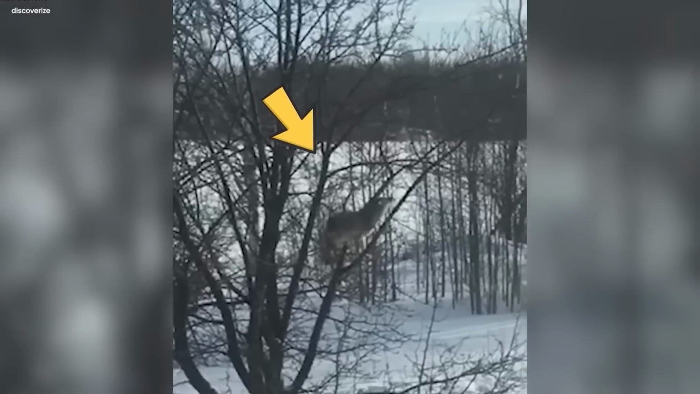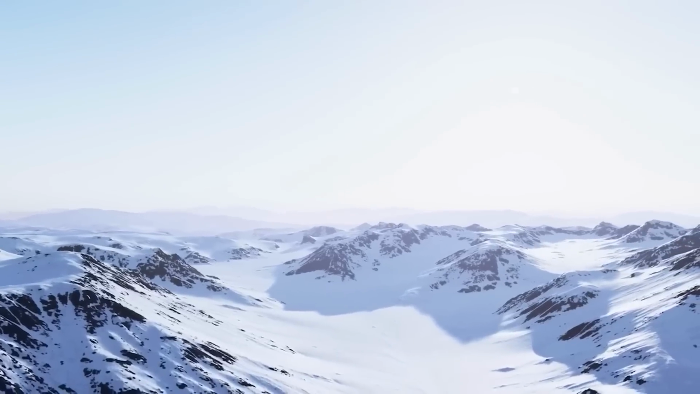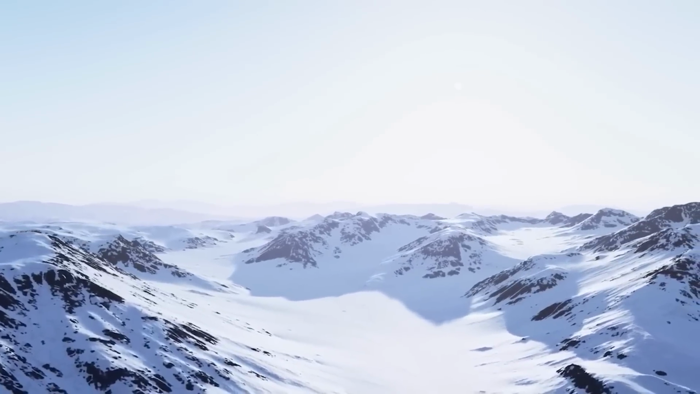People are eager to understand this mysterious behavior, hoping it might reveal something new and fascinating about these creatures we thought we knew so well. The snow-covered mountains seem to hold more secrets than we ever imagined.